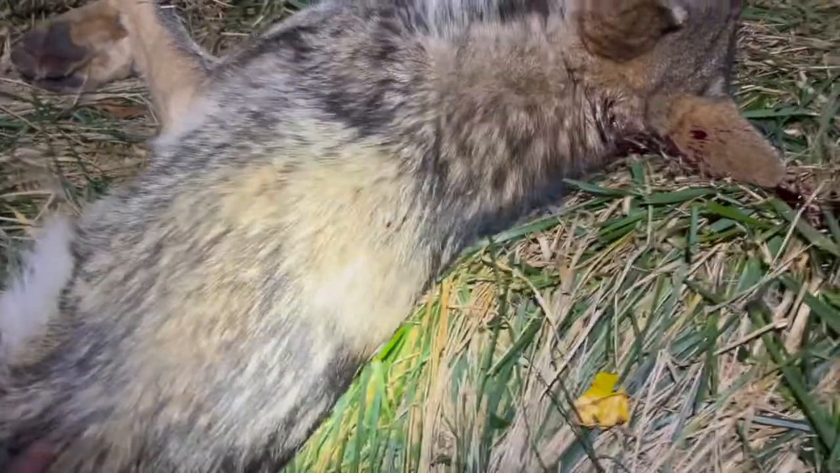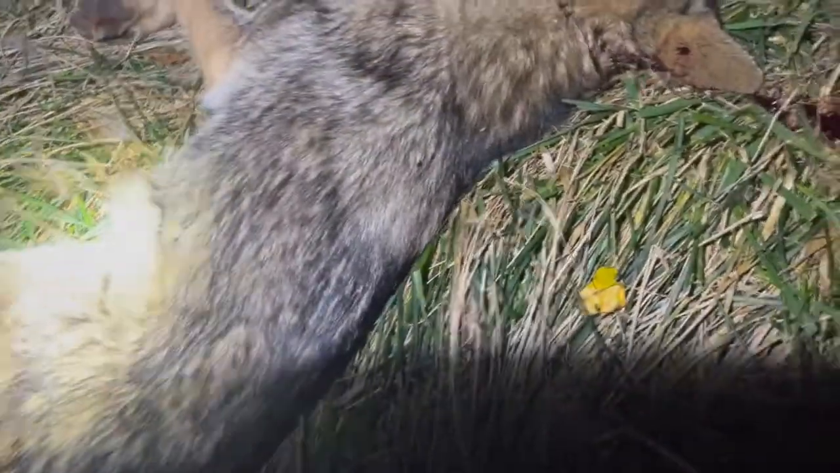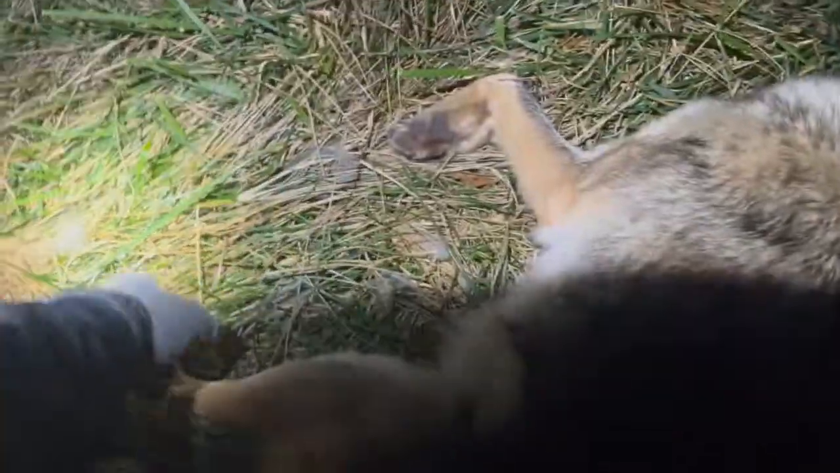Big. Oh yeah, male. Big furred up joker. Probably a 110 class. Yeah, he's right at 100. Pretty old joker, that man. Wow, split fur and stuff all over the place on this one.